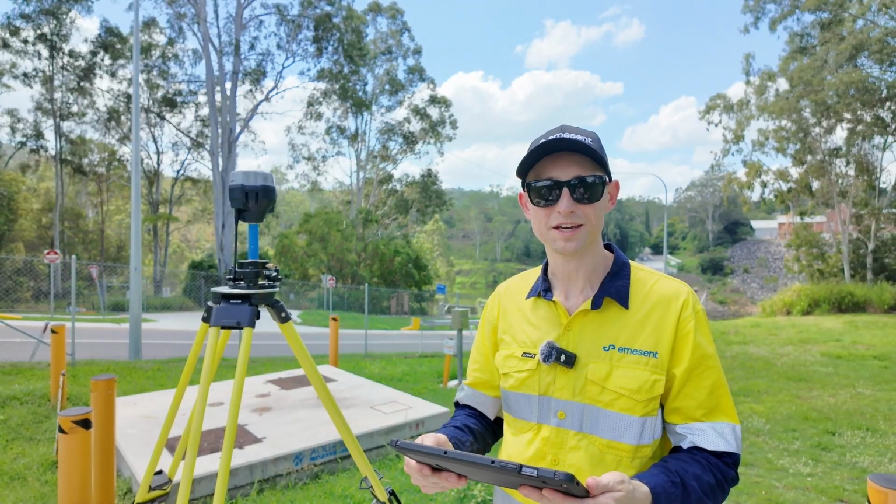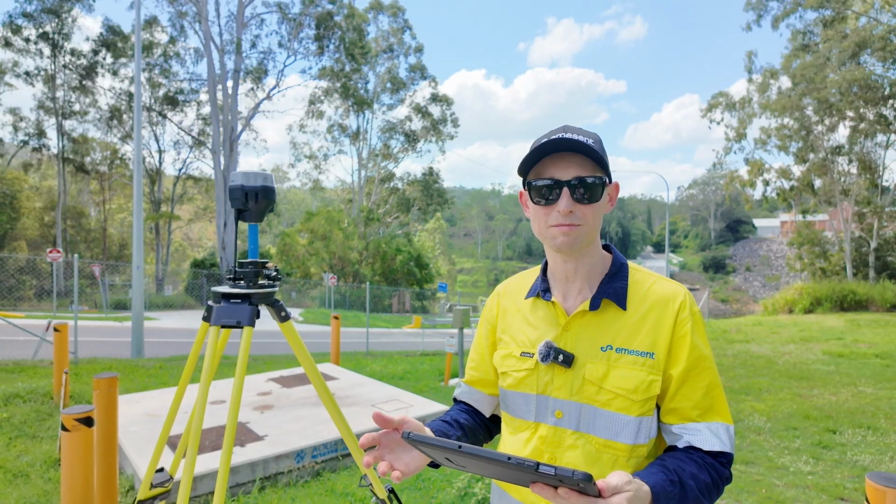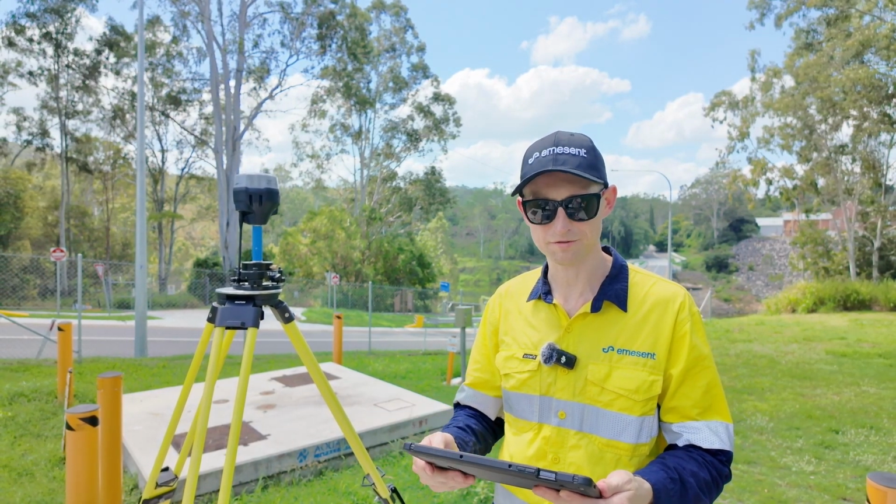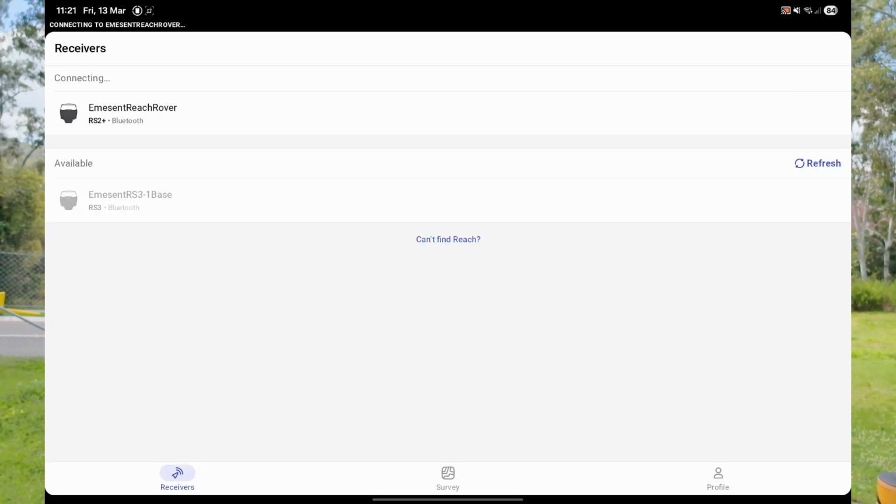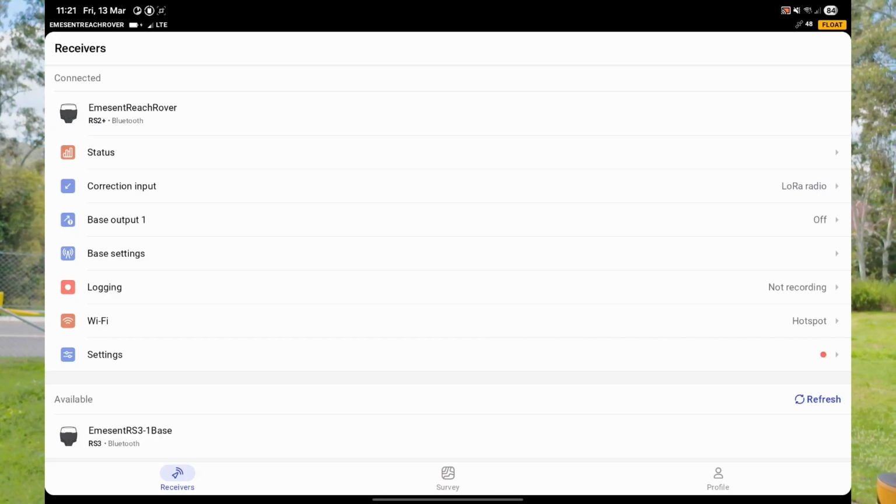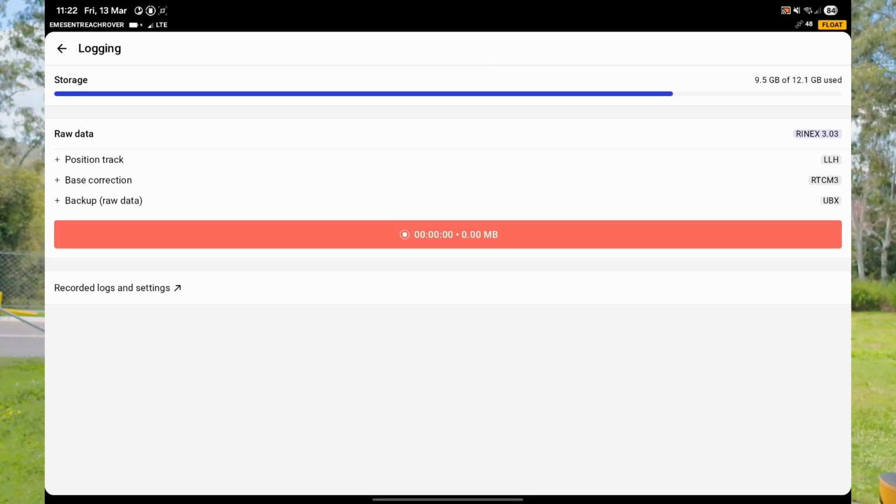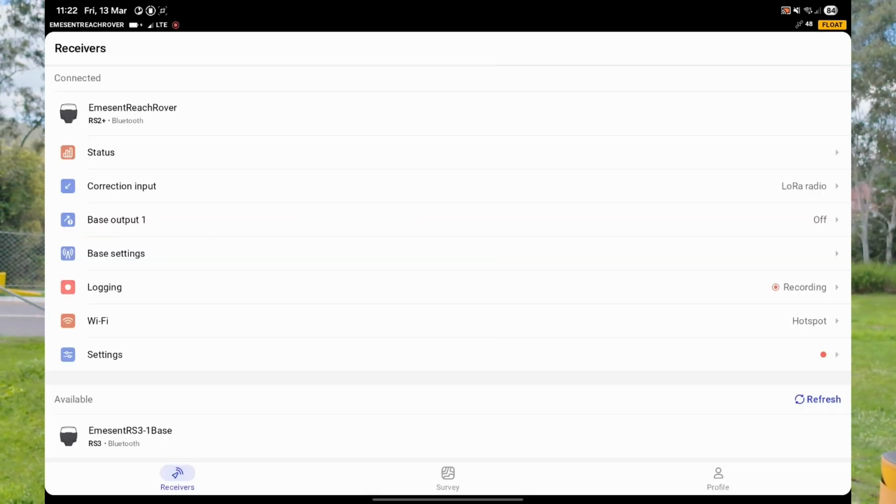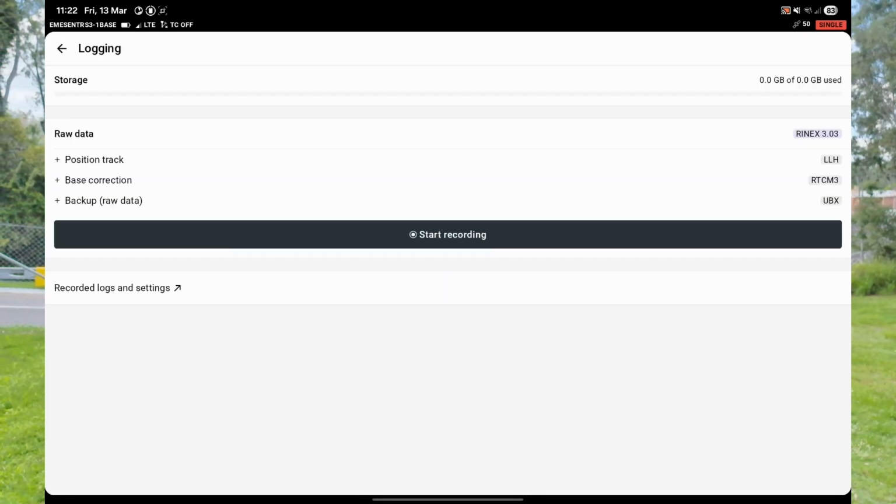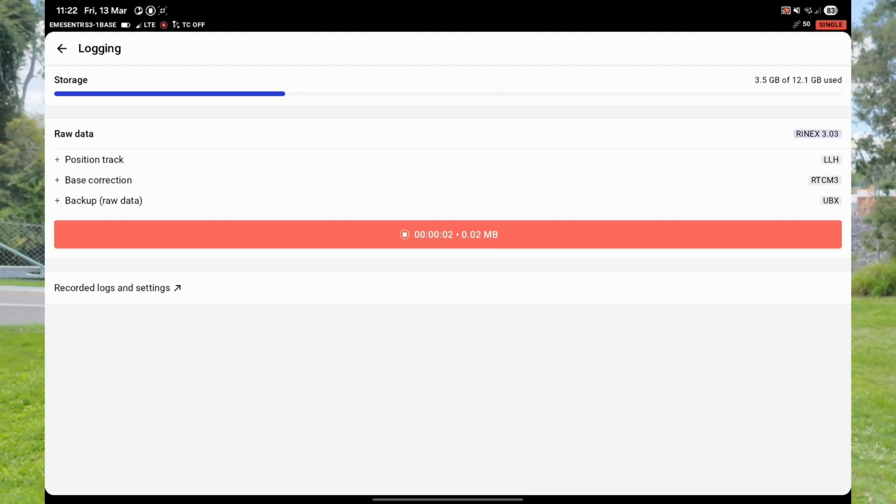Before you start your Hovermap scan, it's important that you're logging RINEX files on both the rover receiver and the base receiver. To do that, I'm going to go into the Emesent Flow app and start logging RINEX on both receivers. I'm going to go into my rover first, go into logging, and press start recording. Now I'm going to go into the base receiver, go into logging, and start recording. Okay, now I'm ready to capture my Hovermap scan.